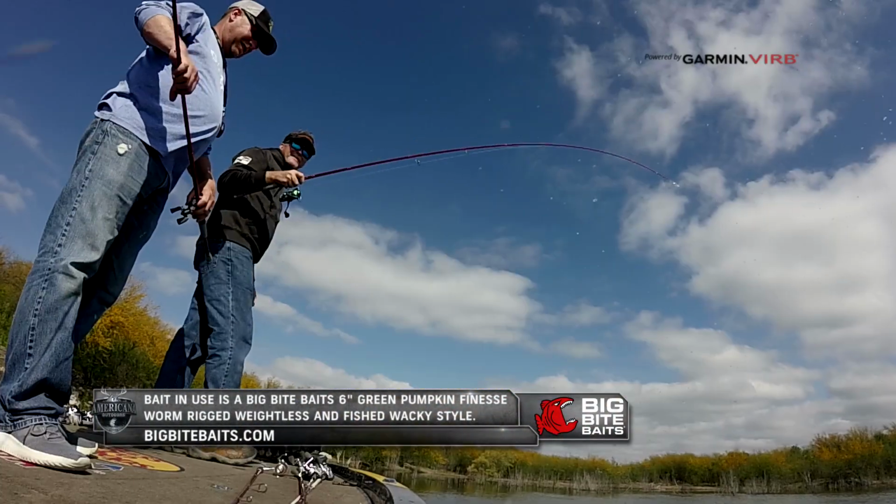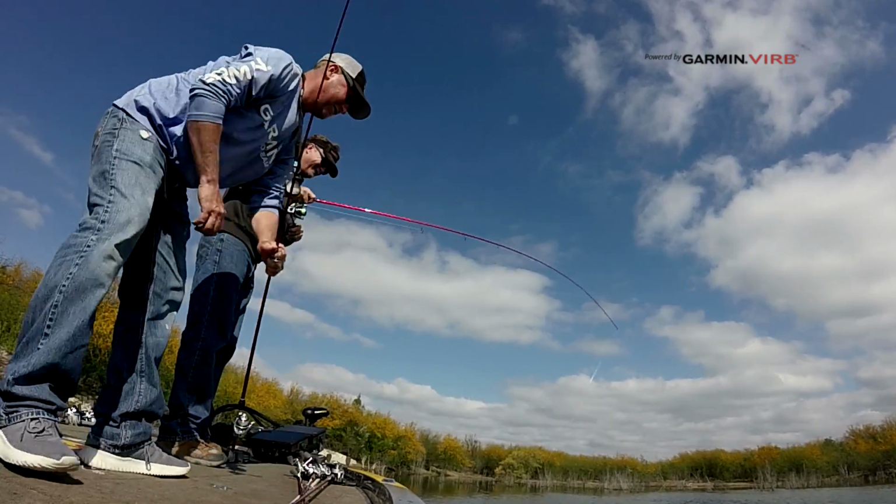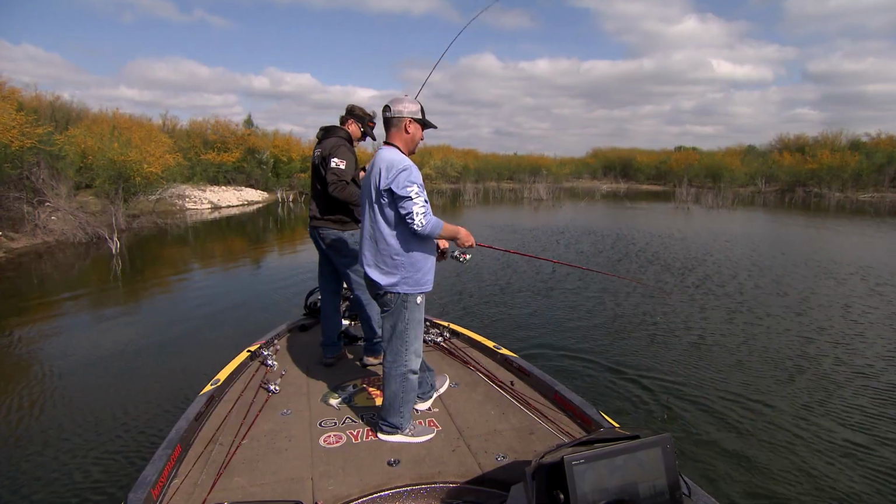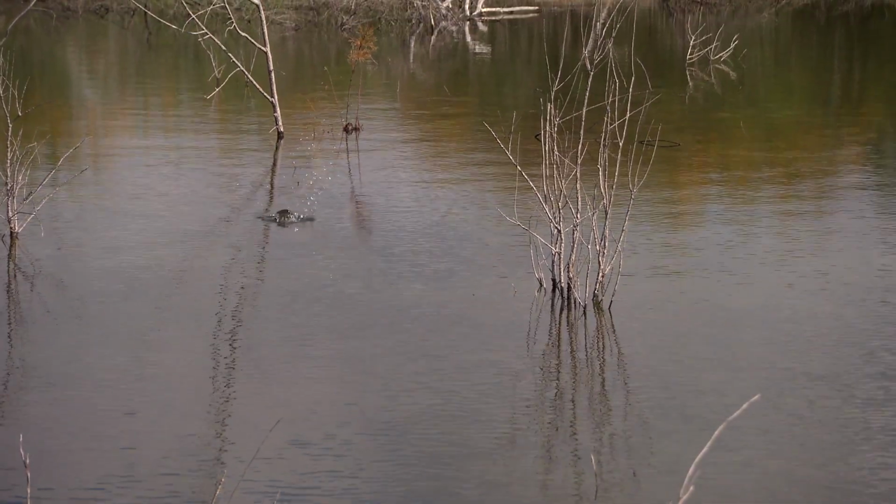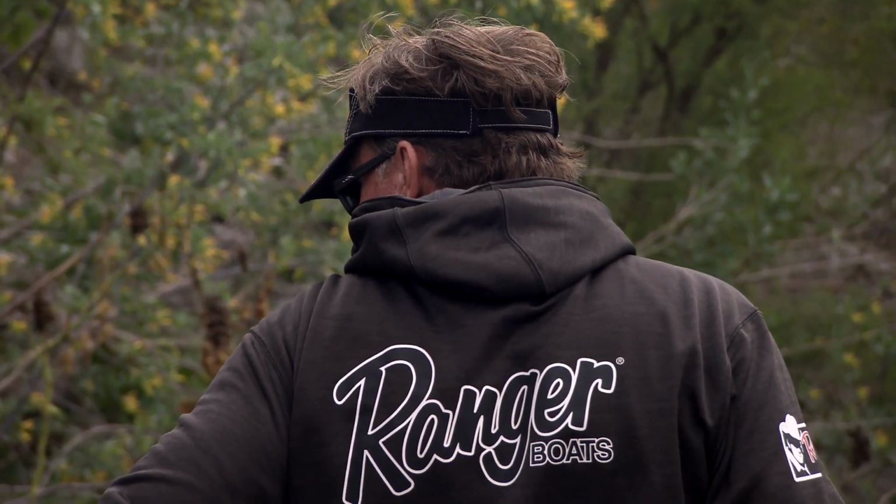Look at that thing go crazy. He's nuts. Smallmouth. Yeah. That's what he's acting like. Got those last two right up there in the middle. You can't stand that, can you? No. I'm ready to go ahead and try to catch me one.